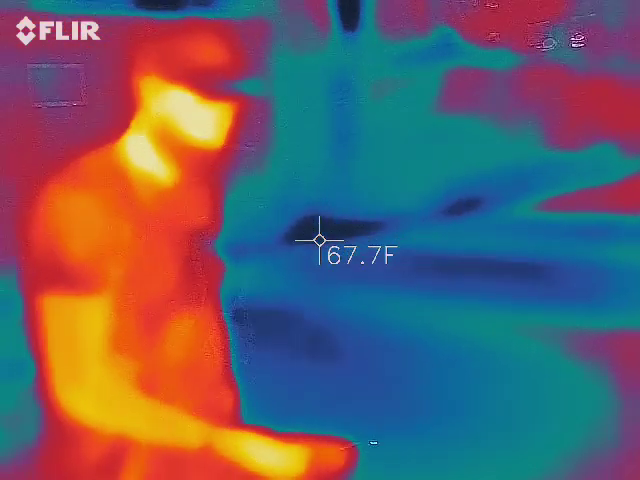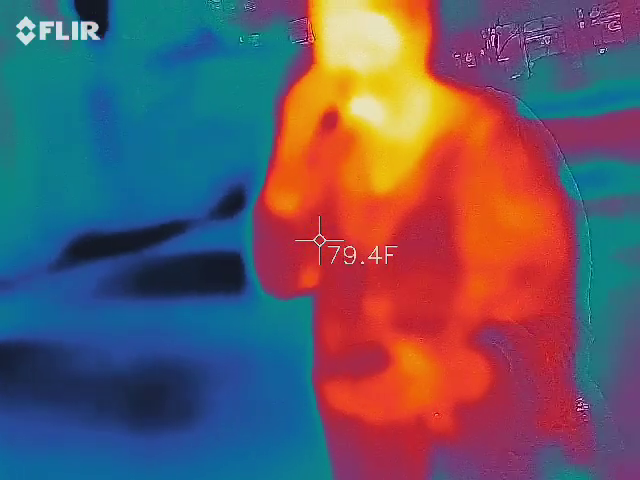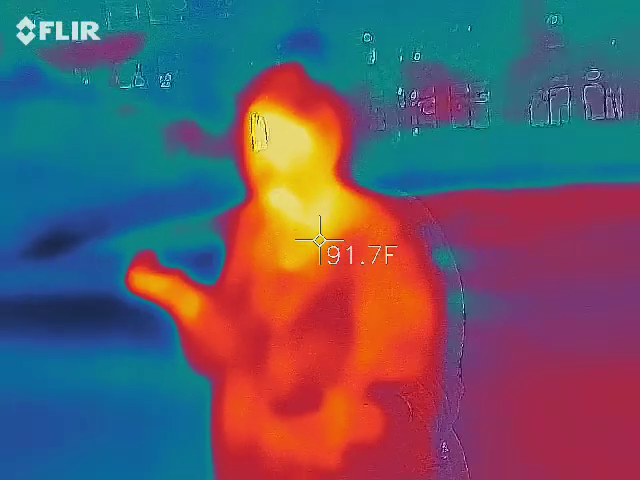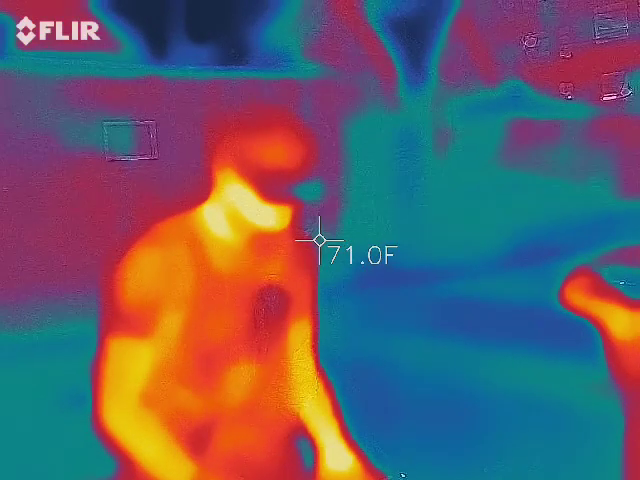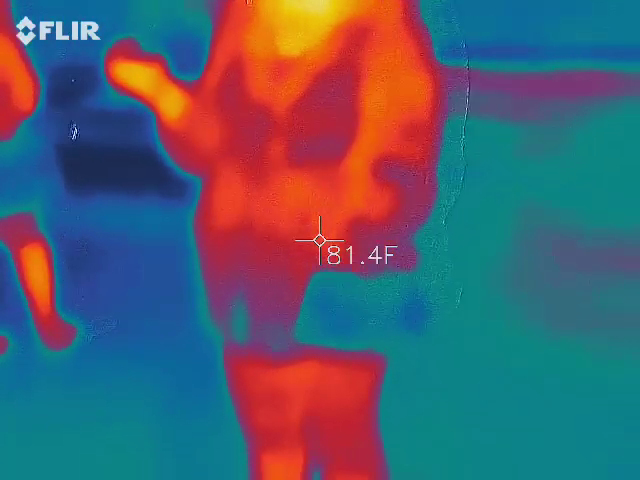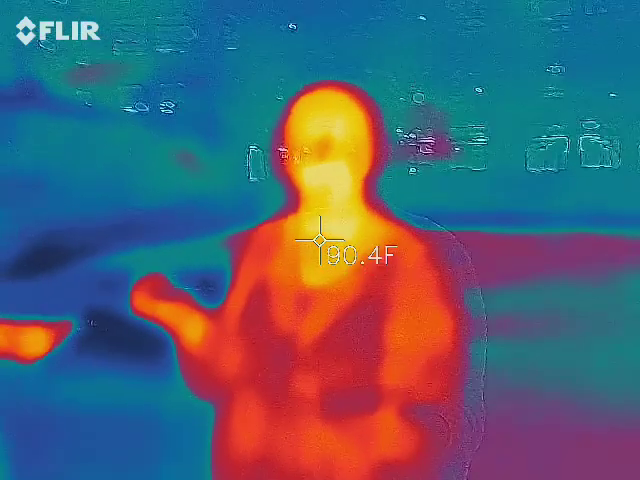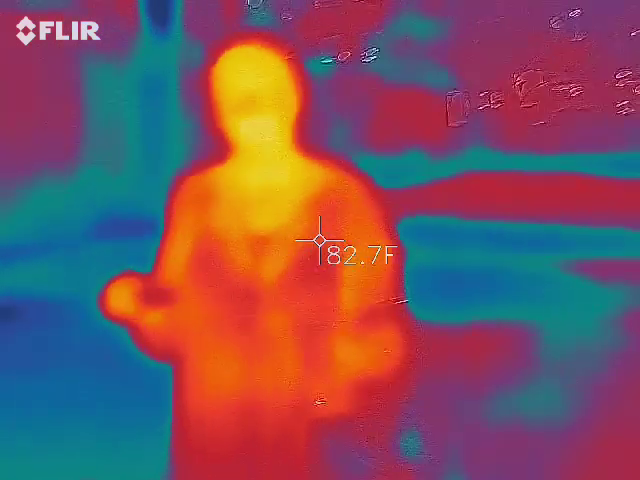That's also weird because this is normally a dead zone for EMF, and I'm at 0.5. Just kind of hovering there. Beat. Do you want to tell us? It's kind of strange.